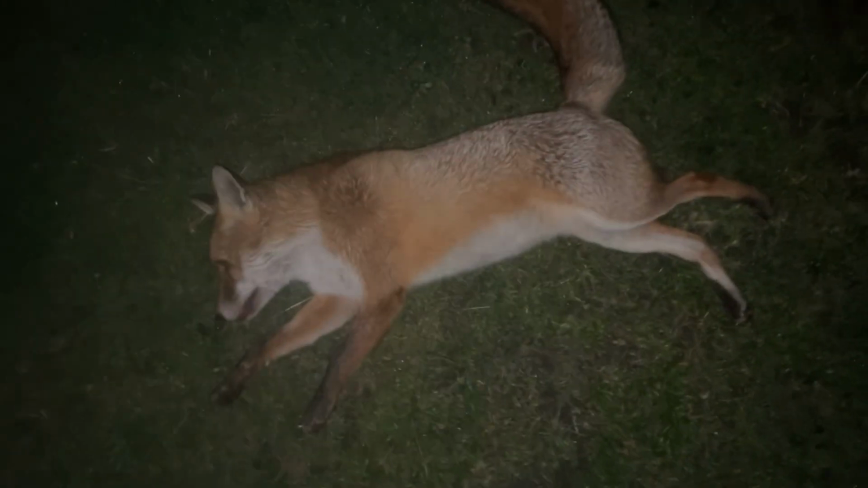So that's number 6. It's a big fox. He carried it pretty good. Yeah, it was just a shitty angle and over the bonnet, but anyway, we got him, so that's better than nothing. So we'll keep poking along and see if we can find some more.